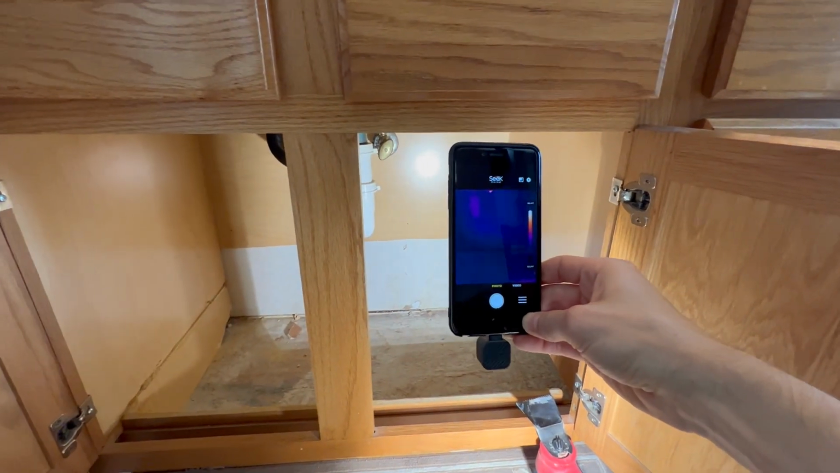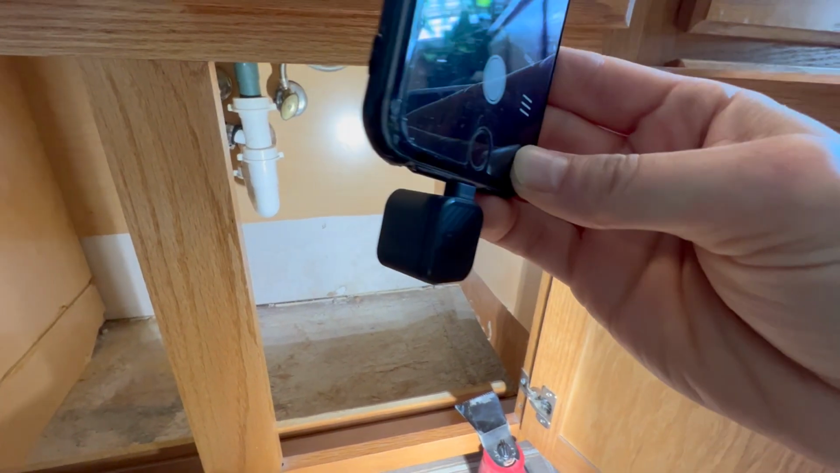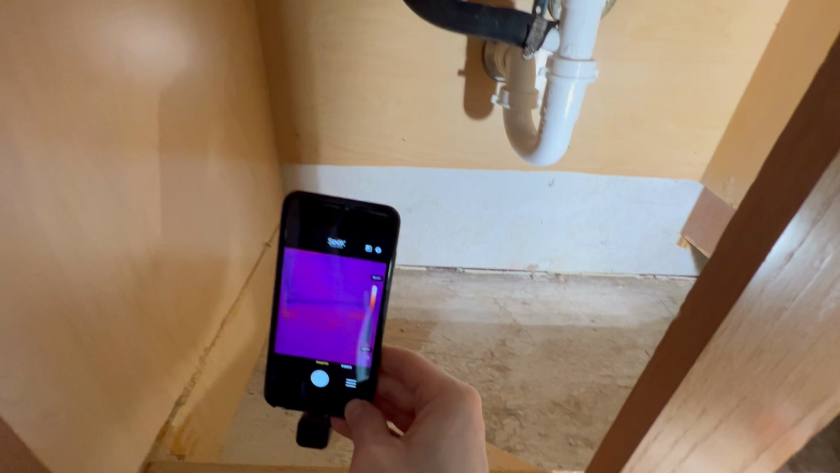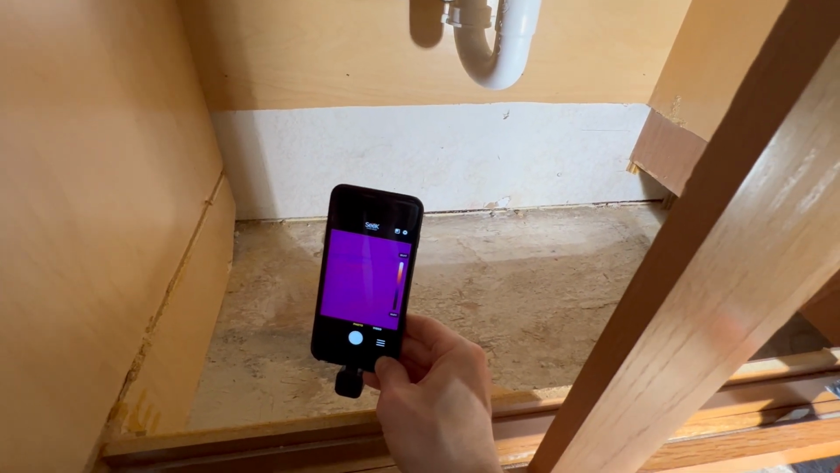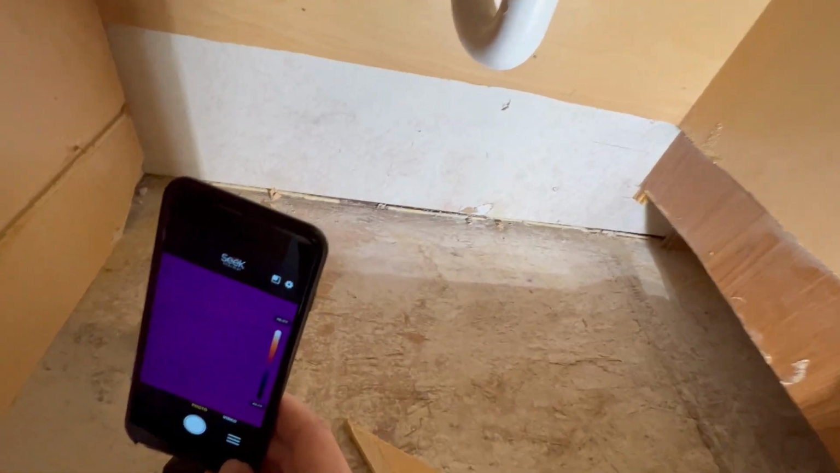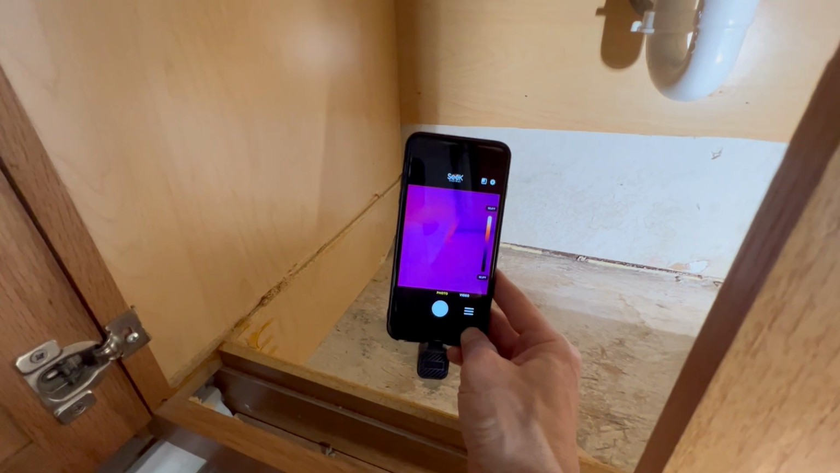Okay, so here's one of the first jobs I'm using with my new Seek Nano. I had a leak under my sink and I had to tear out the whole bottom because it was leaking down under the wood, and I was afraid of mold growing. I do see a couple spots where mold was starting to form, but what I wanted to do is cut out little areas from the side panel and see if there was any water or moisture still there.